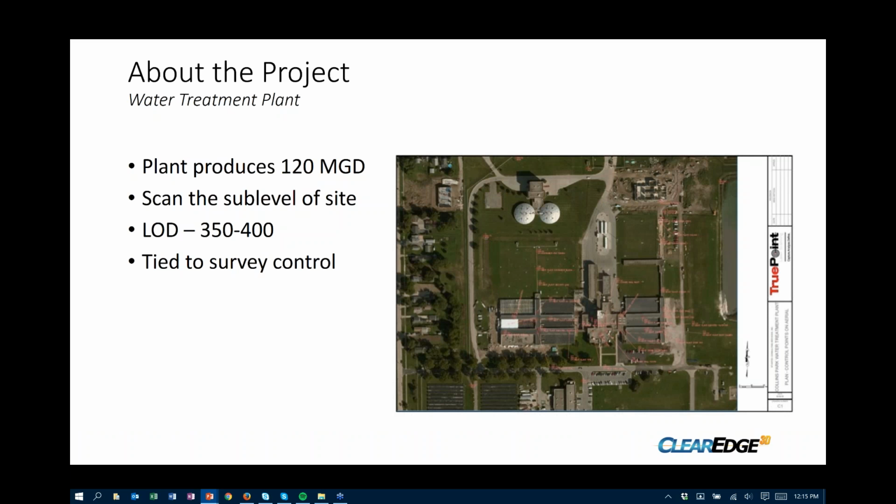The plant produces about 120 million gallons per day. They're actually doing a pretty sizable expansion to this facility. Most of that was coming to the sub-level areas of the site, and that was where the scanning was focused. We did provide, in this case, a level 350 to 400 model, depending on the areas the client was interested in. We'll show you what that LOD looks like in a couple minutes. And one of the important things to note is that we did tie this to survey control.